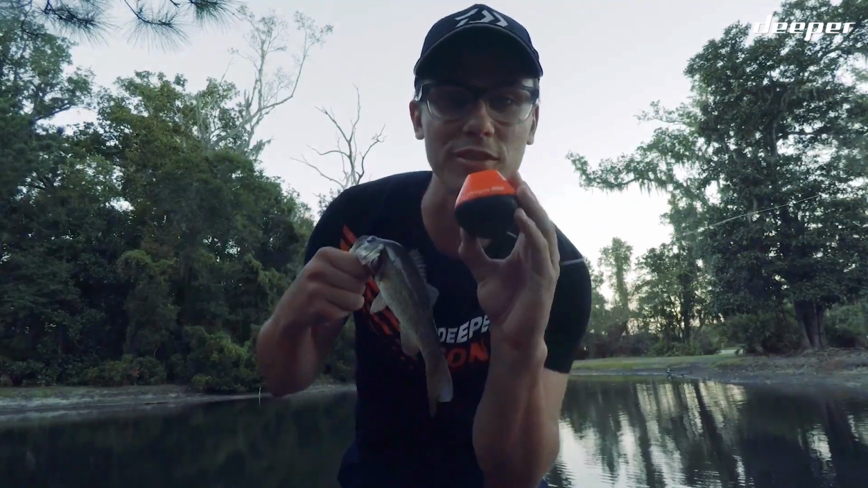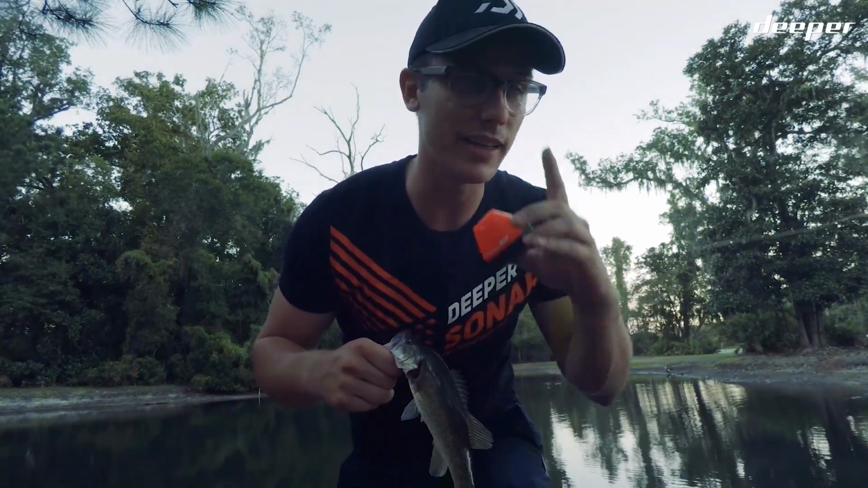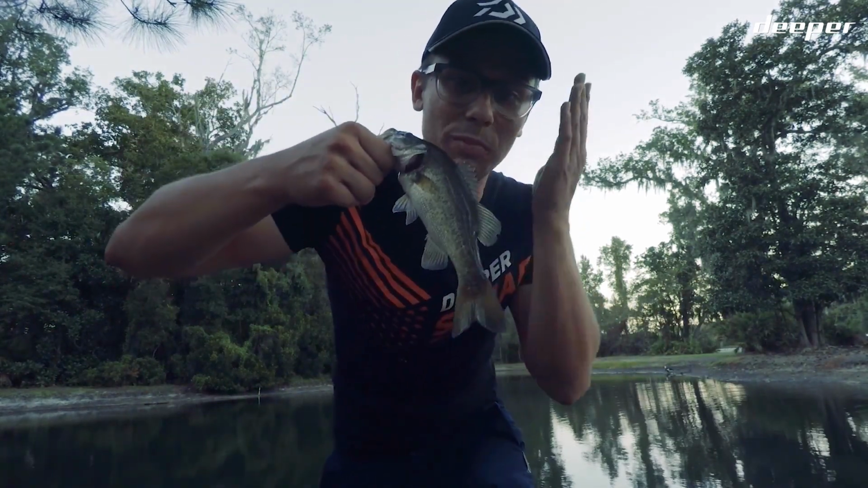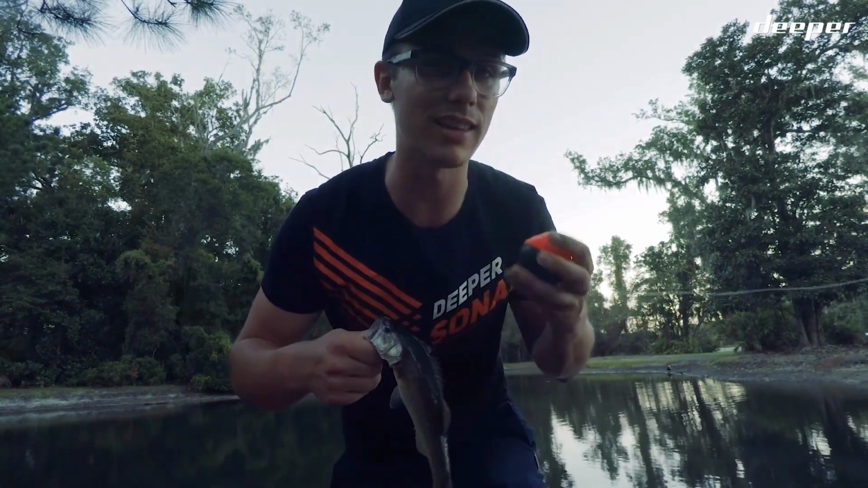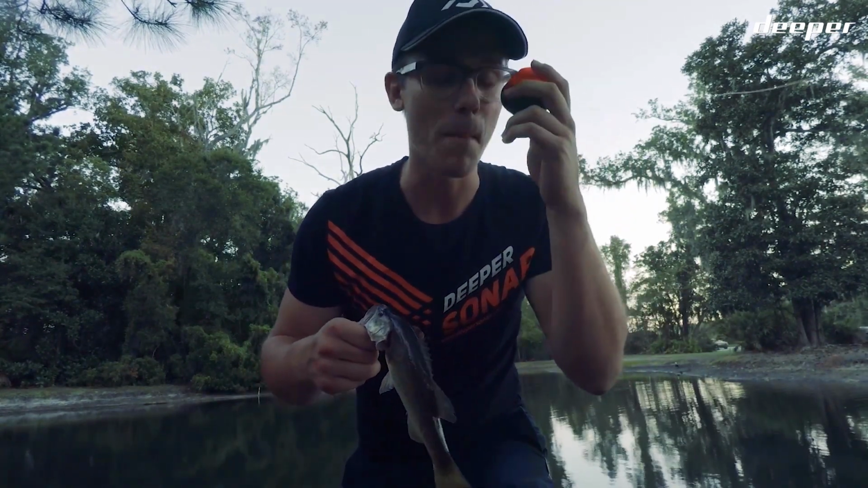All right, so I was using the Deeper Start, and I marked one fish at about a foot, 1 foot 1 inch is what it said, and sure enough, I throw my craw out there and I get this little tiny bass. It's not huge, but guess what? It's a bass, and the Start led me right to it. I'm pretty happy with it because I didn't have to fiddle with any of the settings. I was able to just cast out, mark the fish, find the fish, cast, boom.